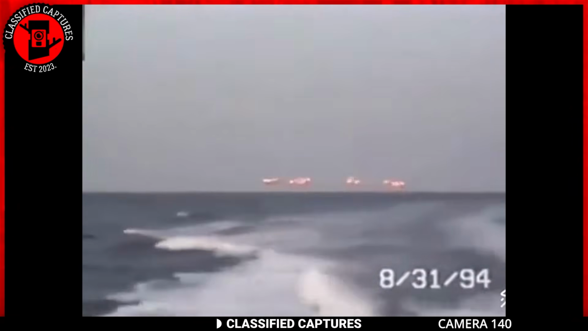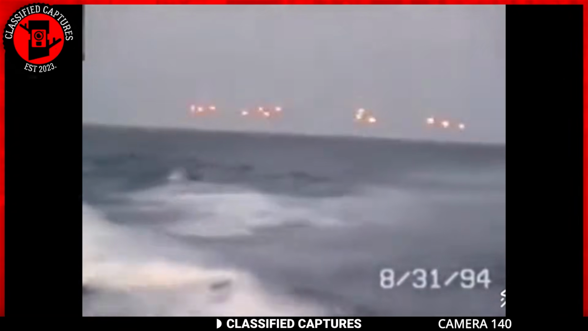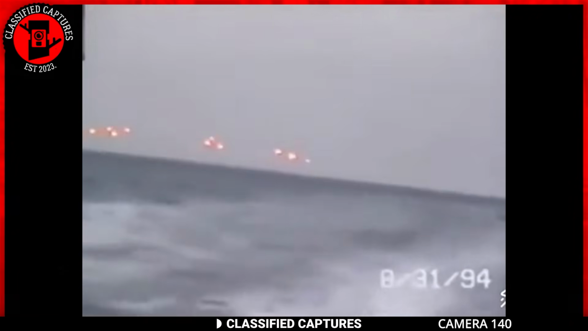We're either being surrounded by friggin' UFOs or the Coast Guard. I want us in. There's 1, 2, 3, 4, 5, 6, 7, 8, 9, 10, 11, 12, 13 lights we see there. They've been coming on. They were 7 lights.